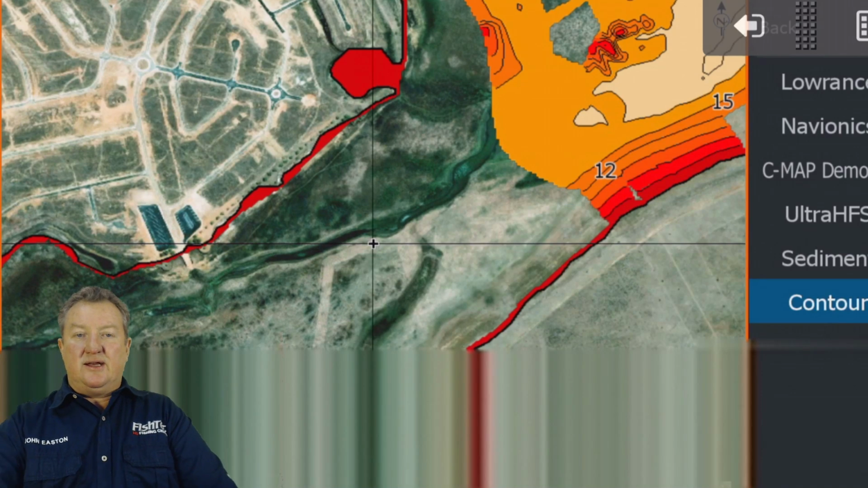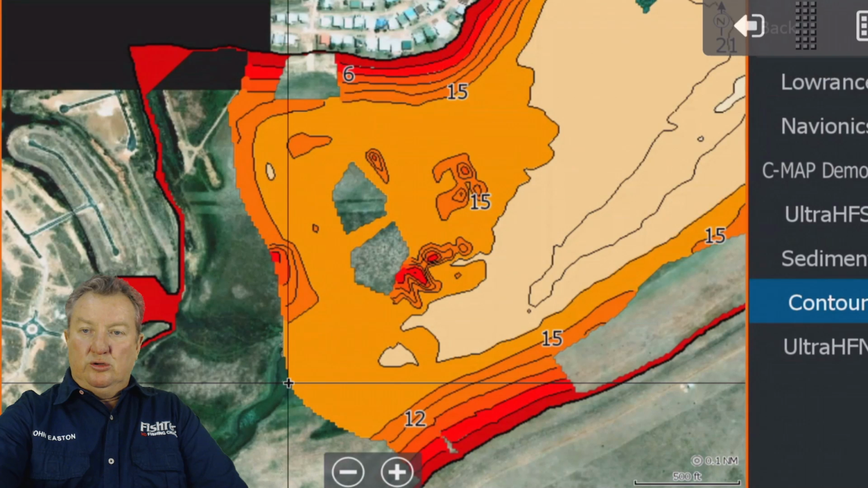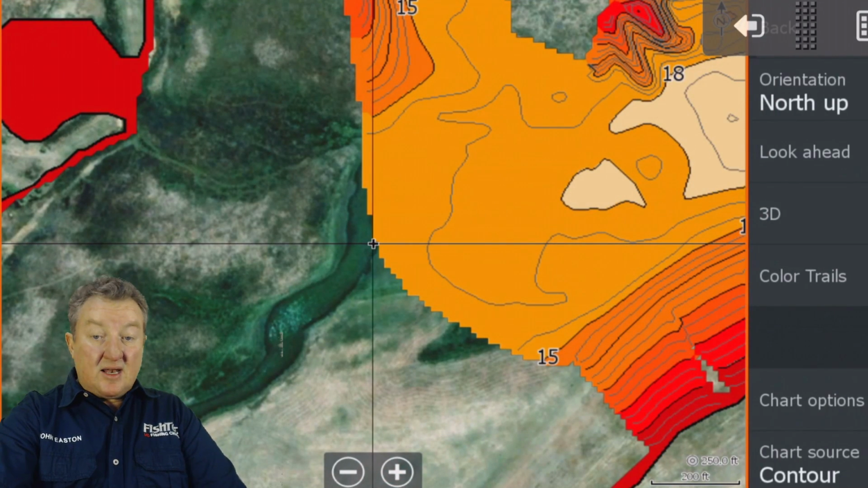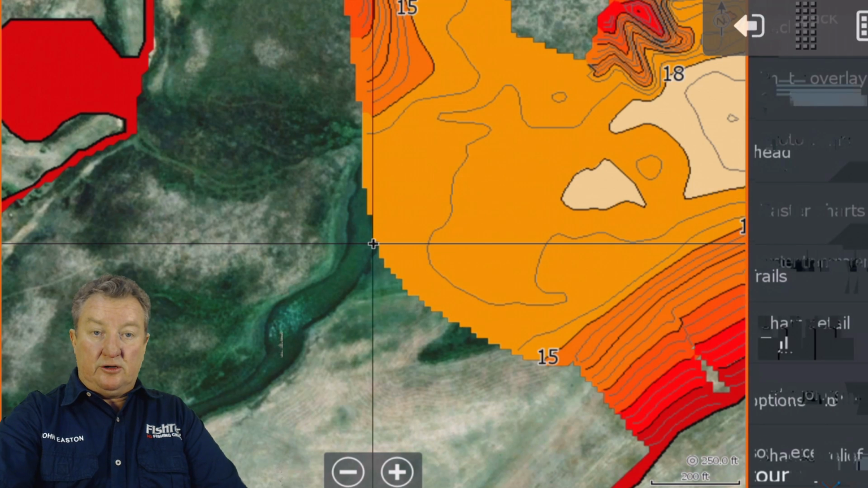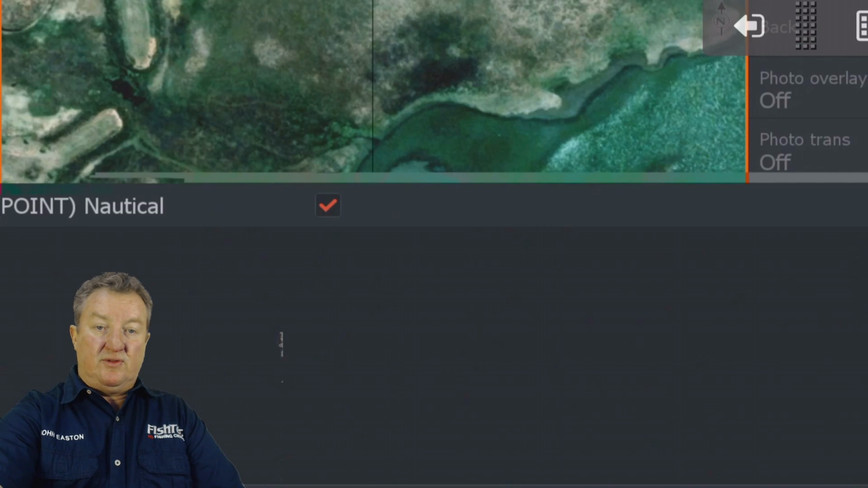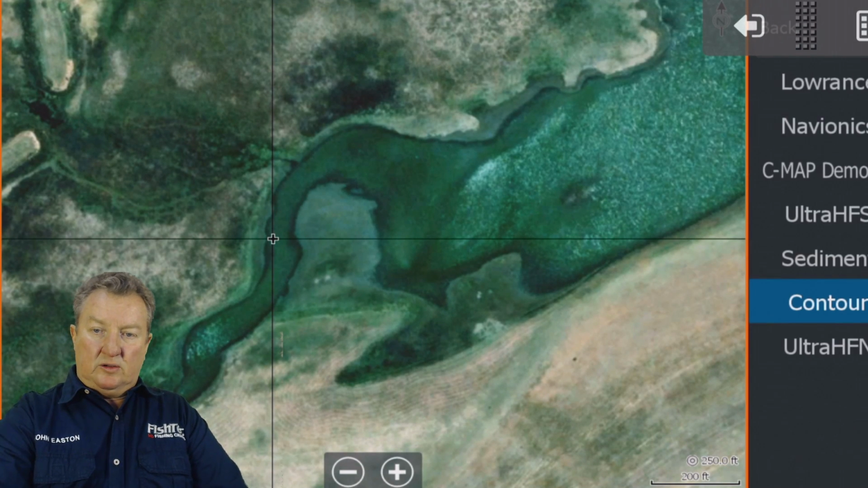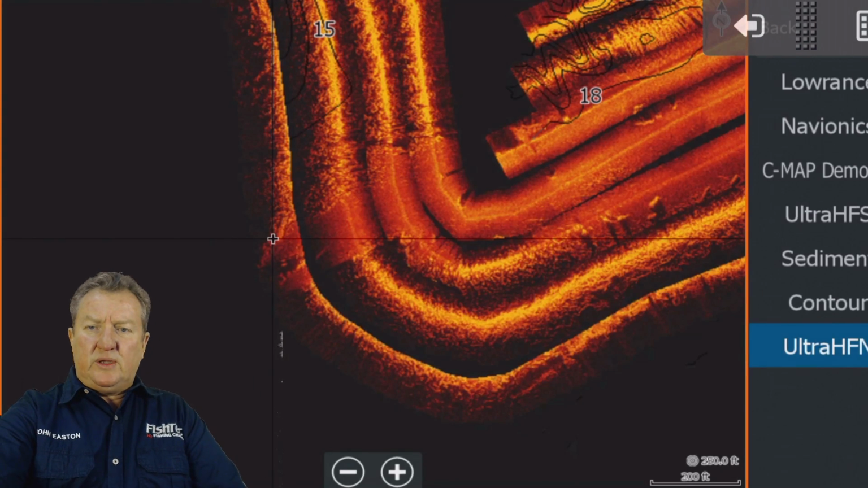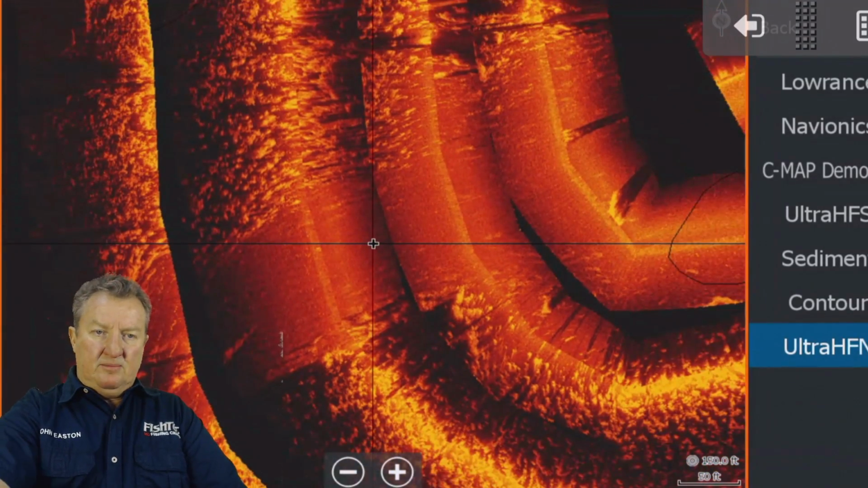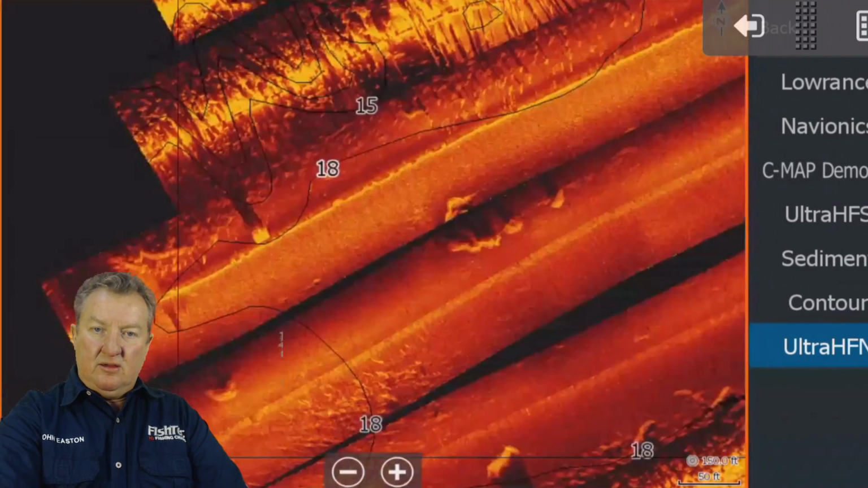the grass. So in a case like this, I recommend you pay close attention to your satellite imagery. So go to your chart options, go to your categories, turn those off there, and use as much of that as possible. Let's just see if we can get some Ultra HF in here. Yeah, we can. You can see there's a channel running through there in between this massive dense thick grass coming out there.